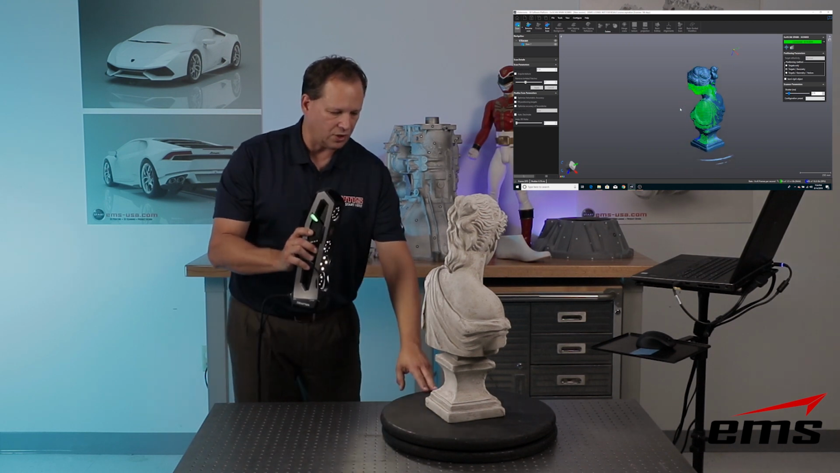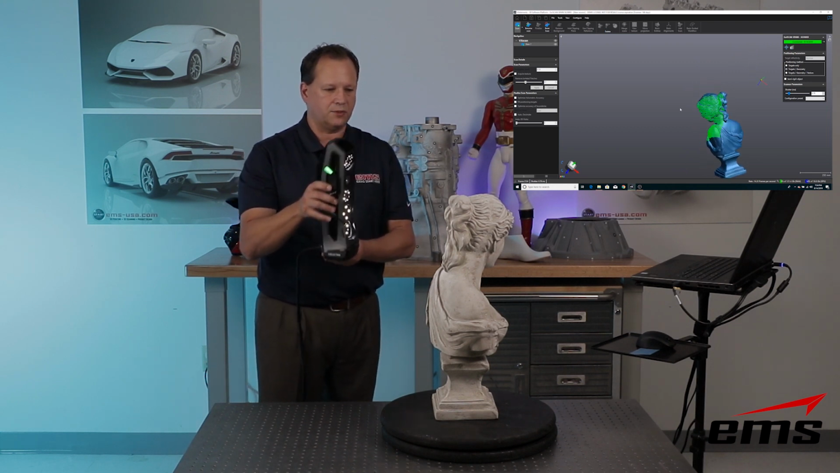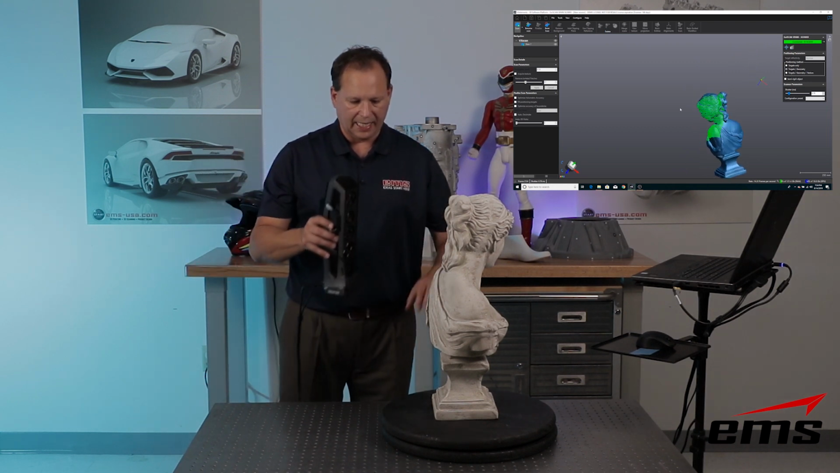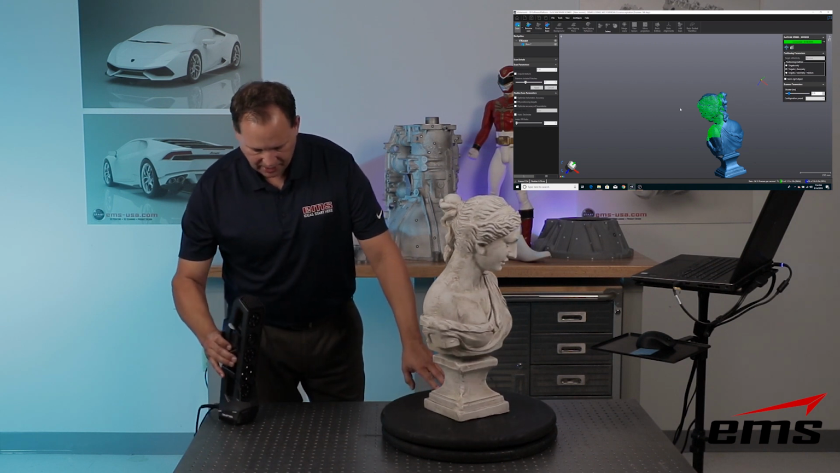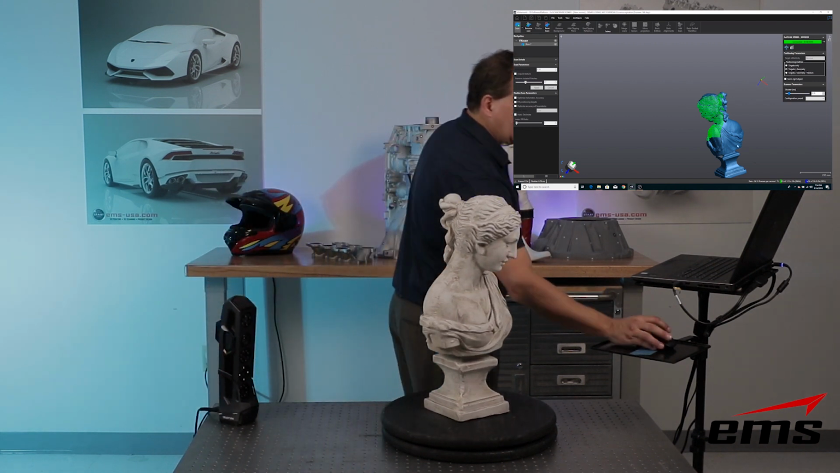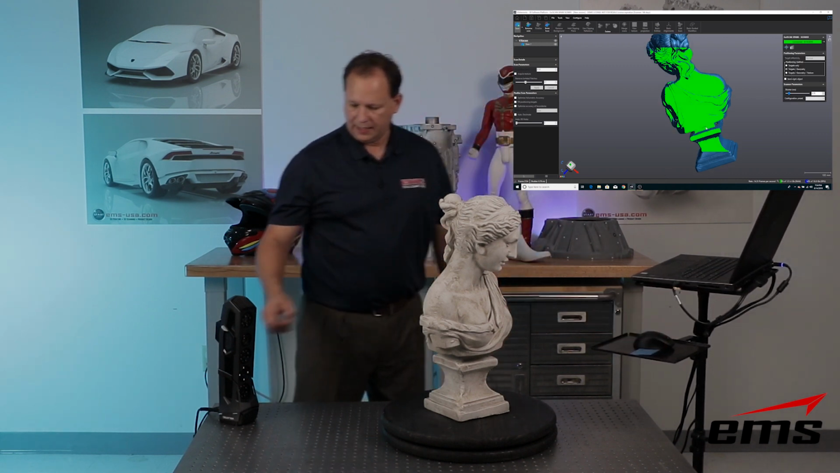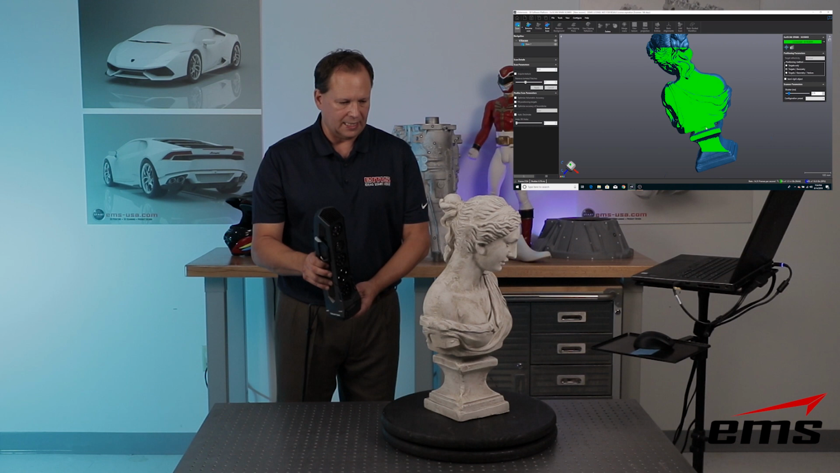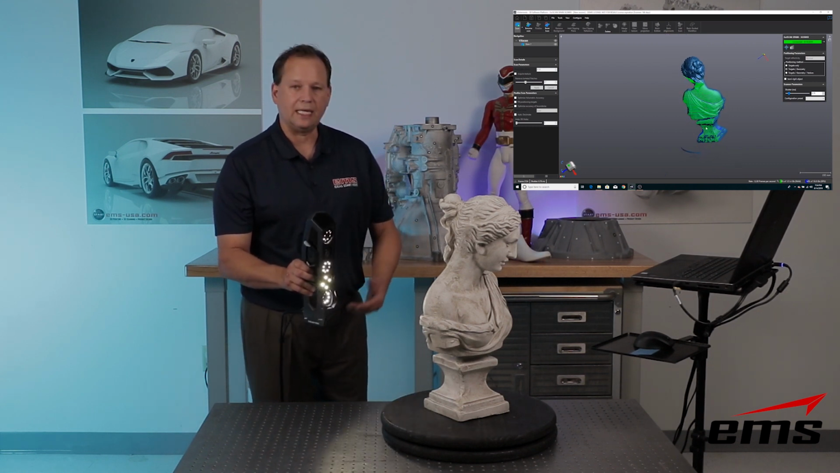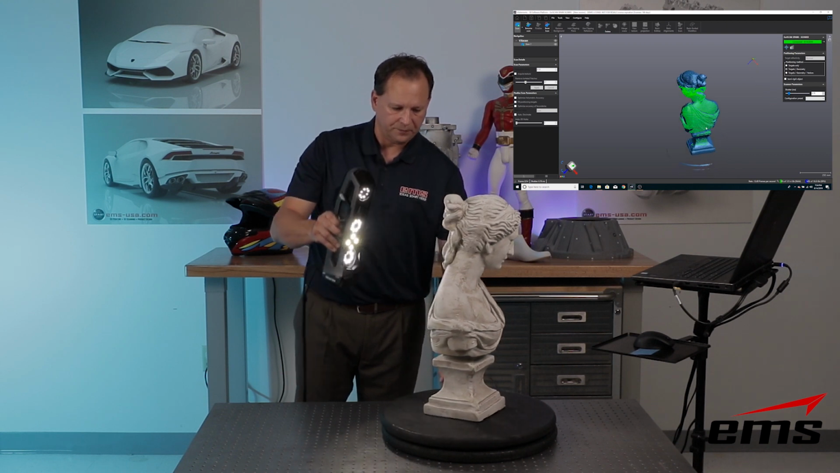Now sometimes it can have trouble doing that, and we do have a great way to go back to the part. So let's say, for example, I got lost and was having trouble getting the scanner to recognize that area. I can come in here, zoom in, and right-click and say Resume Scan. I can pick an area, and you can see what it does, and then I can go to a different spot and start scanning again. So that's nice if you ever get lost.